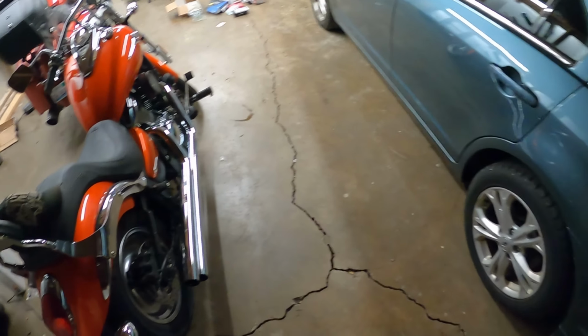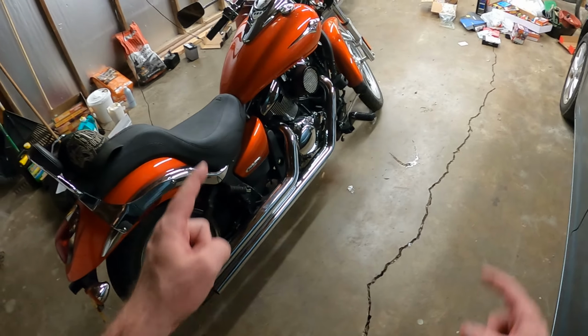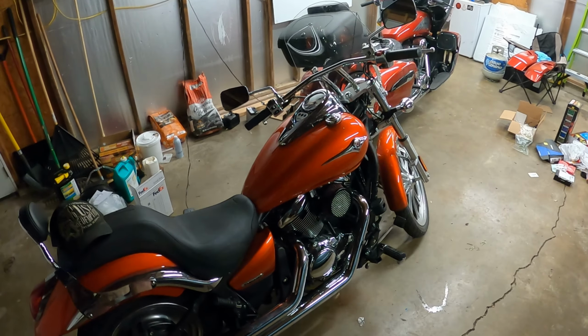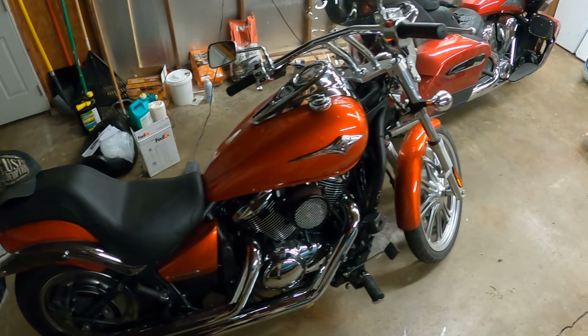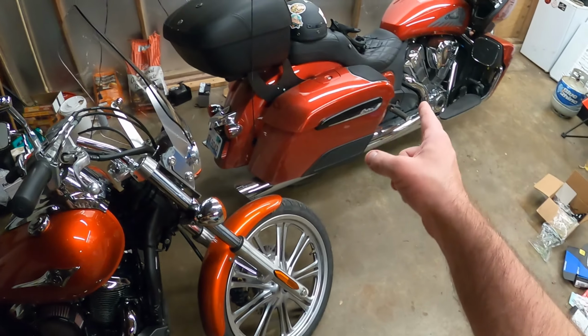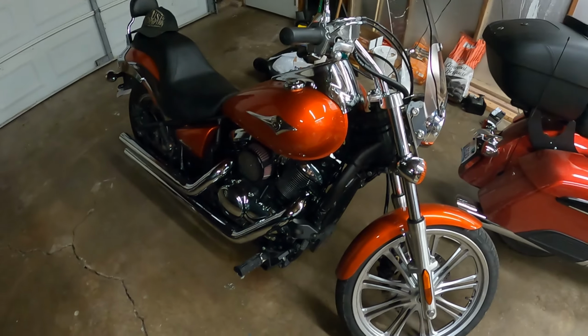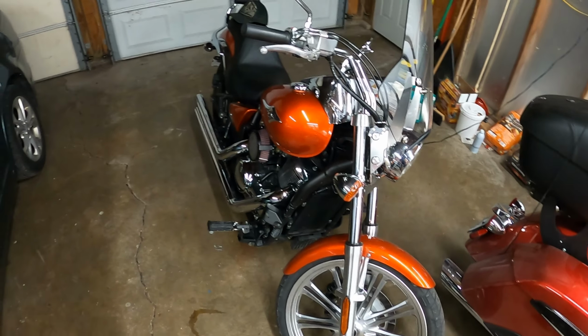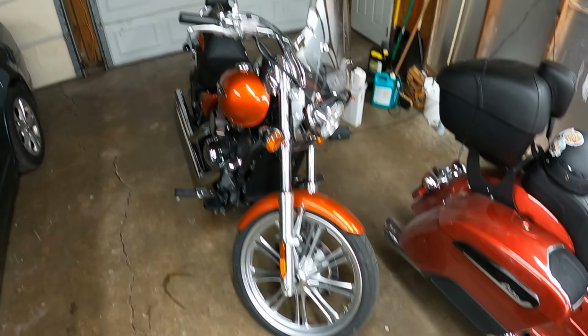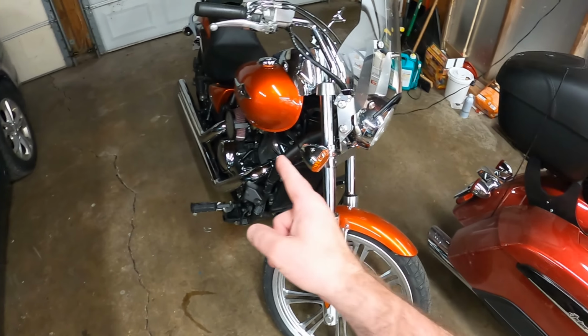Sorry I haven't made any new videos in a while, but this is something I recently picked up. It's a 2009 Kawasaki Vulcan 900 Custom. I still have my Indian, I love it. But this has kind of been my go-to short trips around town bike. New little bar hopper. I always wanted one when they came out.